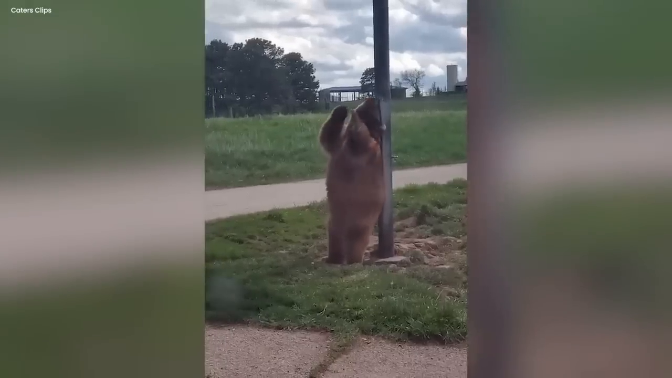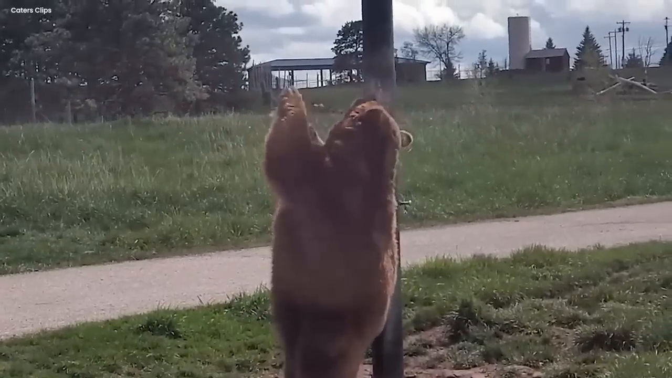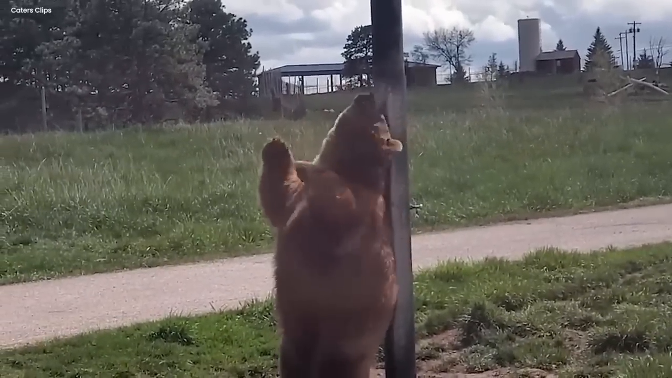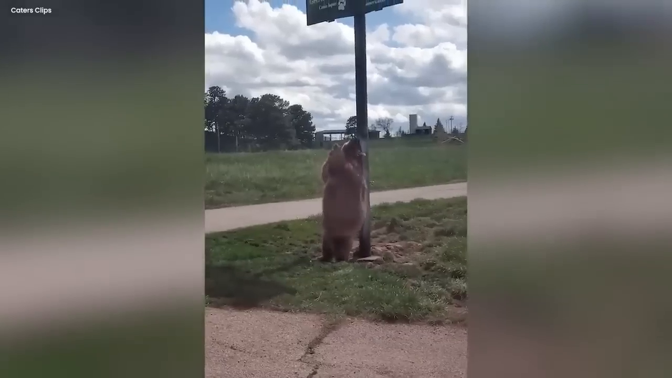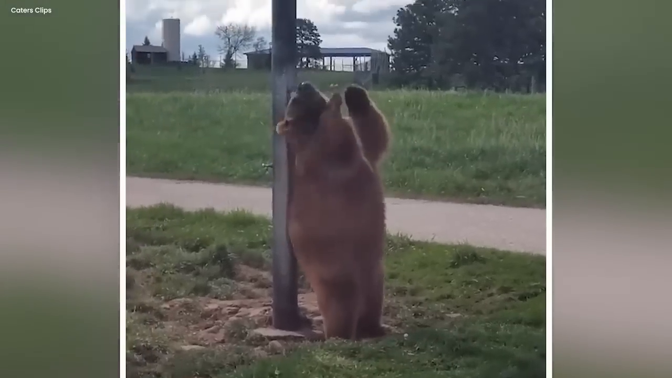The dance continued, holding everyone in its spell. The bear's hands moved with surprising elegance, and its whole body seemed to dance in tune with the universe. It was a moment of sheer, unadulterated happiness. Language didn't matter. It united people in joy.